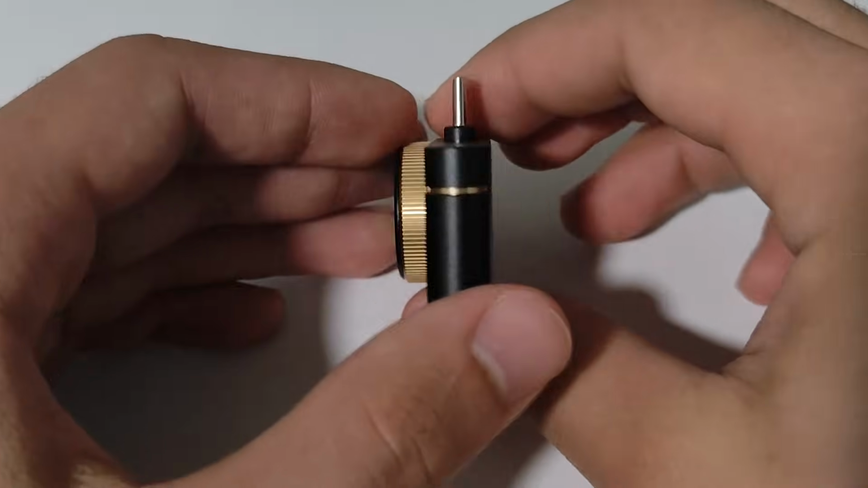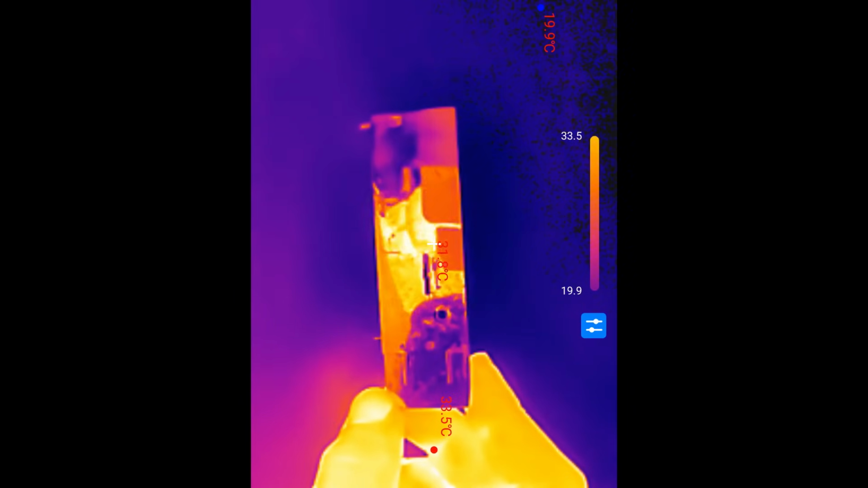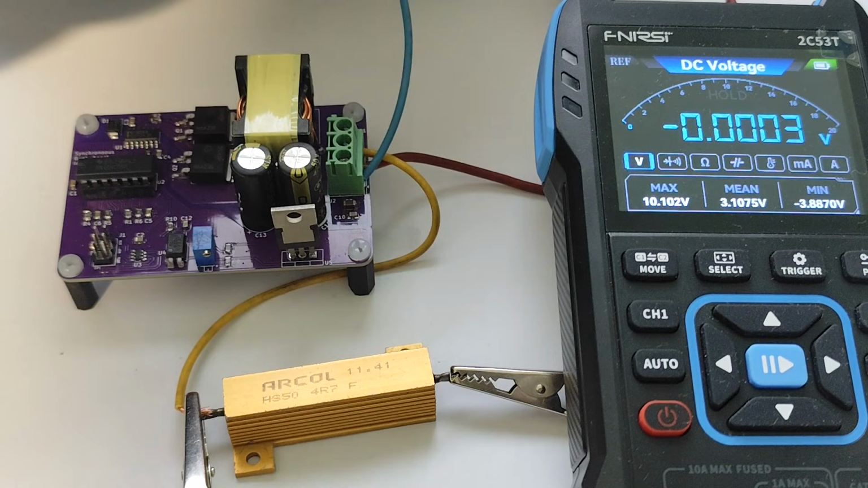This one's going to be a little bit different. It will be mostly a review of Thermalmaster's P3 thermal camera, although I'll also talk about thermal imaging in general and give a few tips about this topic. But why are thermal cameras useful in electronics anyway though?